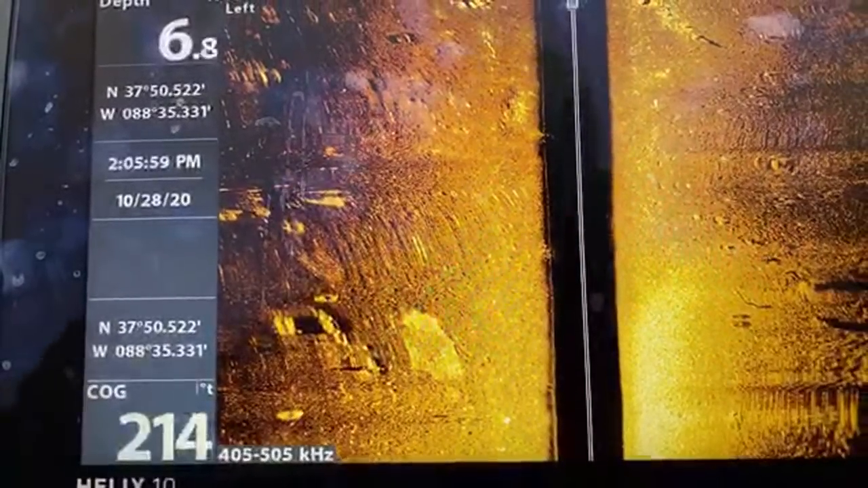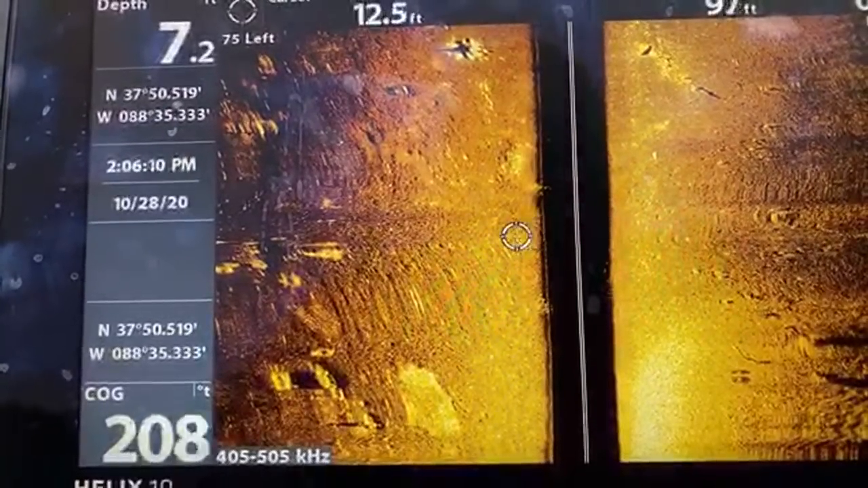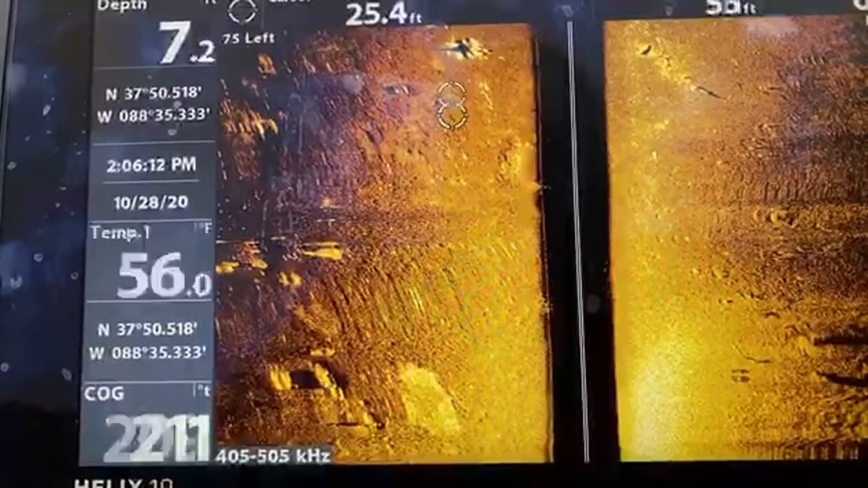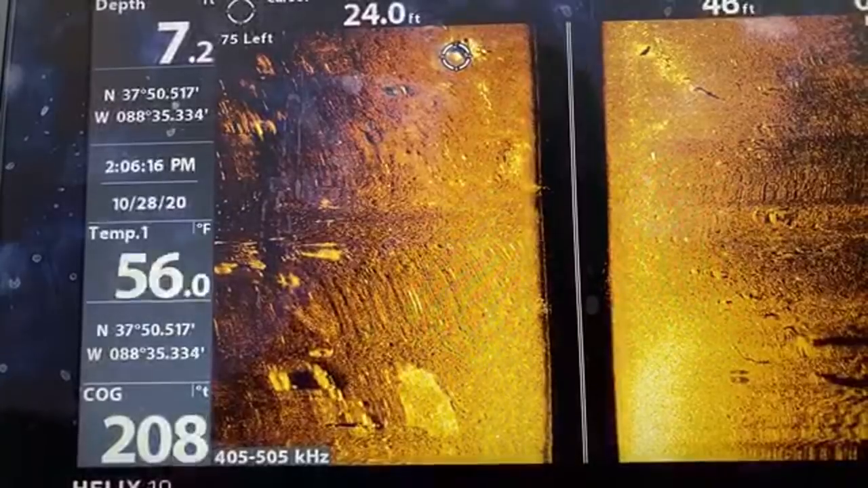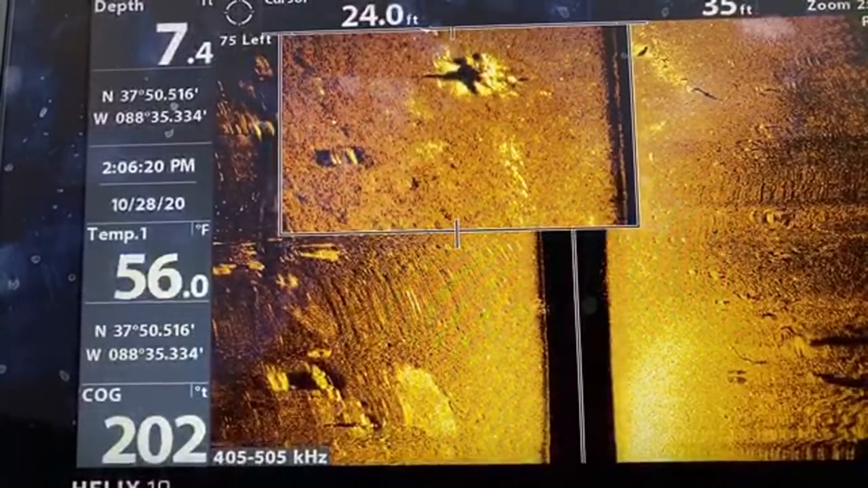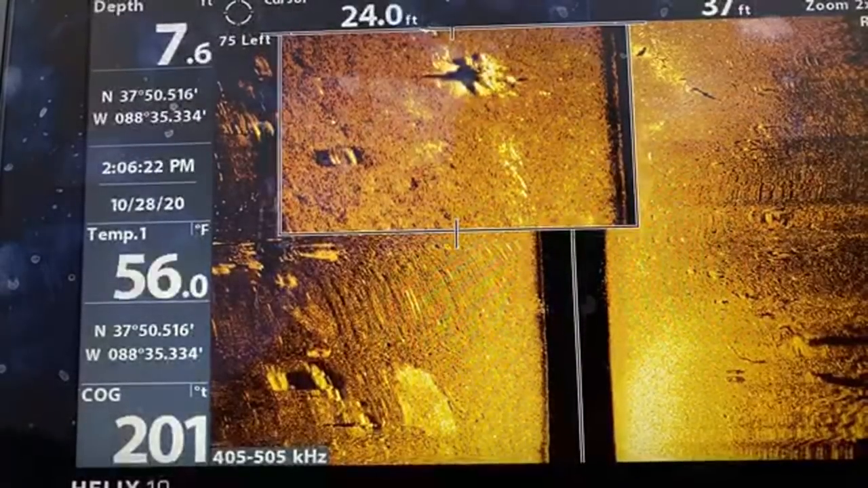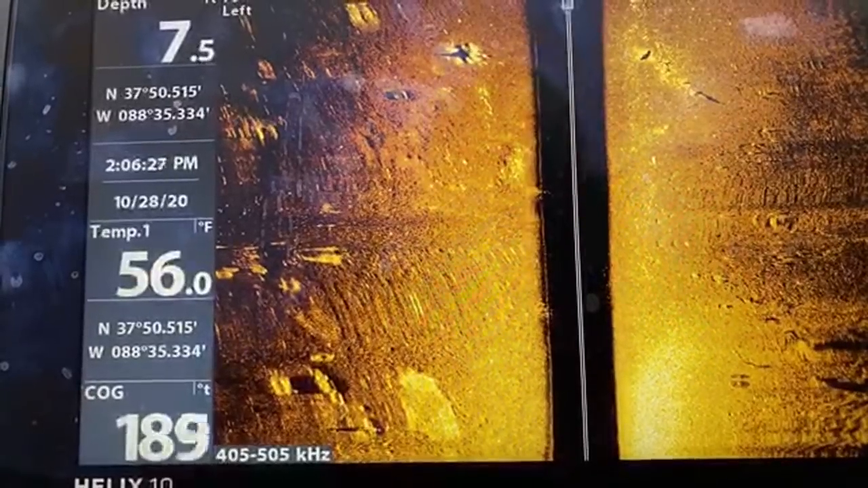So right now you're going to be coming up to a log. That is an actual log sitting up, or maybe a toilet seat. Let me look at it real quick. Maybe a toilet seat, what the heck? That's what it looks like. Let me look at here. Eh, that's just an anomaly. It's just a log. It did look like a toilet seat though.